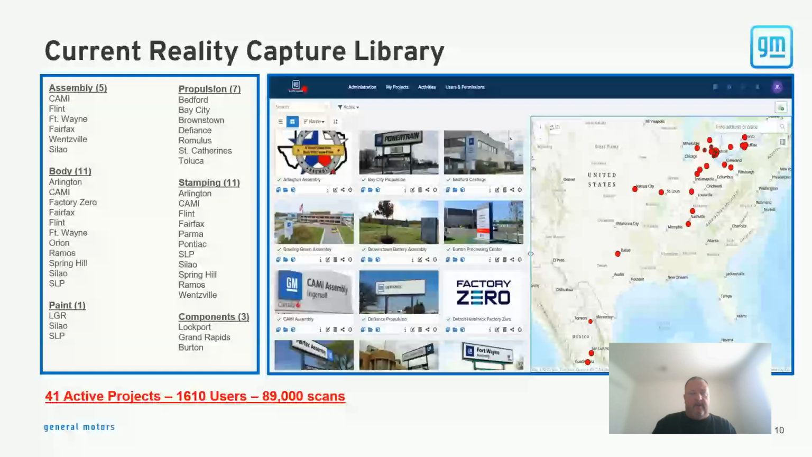So Cintoo for us has not only democratized the data and made it available to everybody, that was key for us, but it's also gotten us to the point where we can really now start to hand off the data and start working with our supply base to maybe maintain it for us, right?